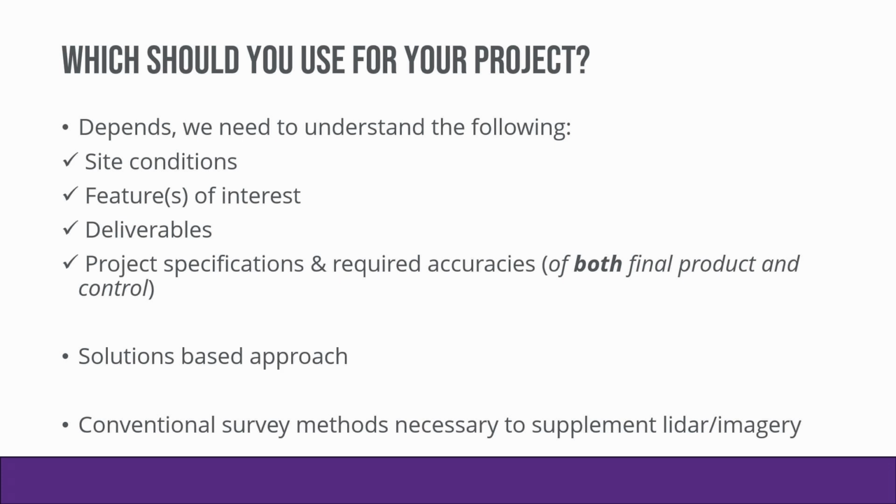The deliverables that the client's looking for, the project specifications and the required accuracies. When I say required accuracy, I'm talking about the final product and the control that's used to either calibrate the LiDAR or AT the imagery and processing. We try to focus on taking a solutions-based approach, so we're working from the deliverables backwards to figure out what's the best approach for that project. And then, like I said earlier, conventional survey methods are almost always going to be used to supplement the LiDAR and imagery products for those features that we're not able to collect from the air.